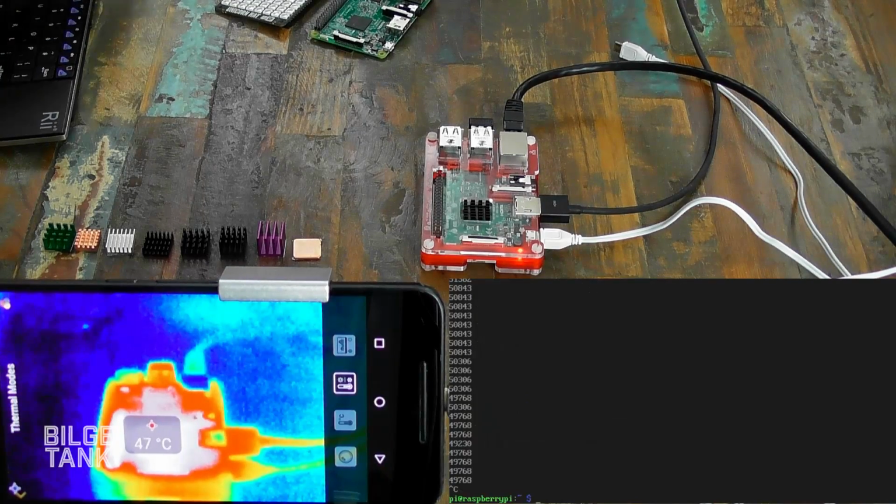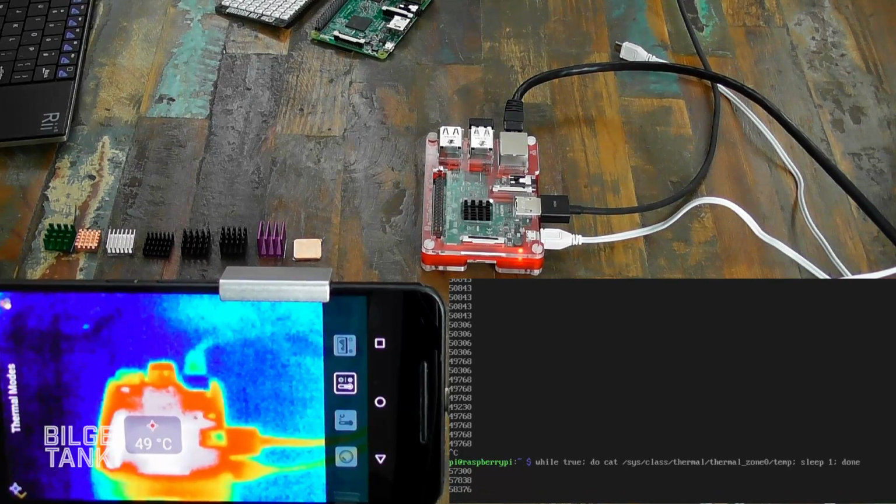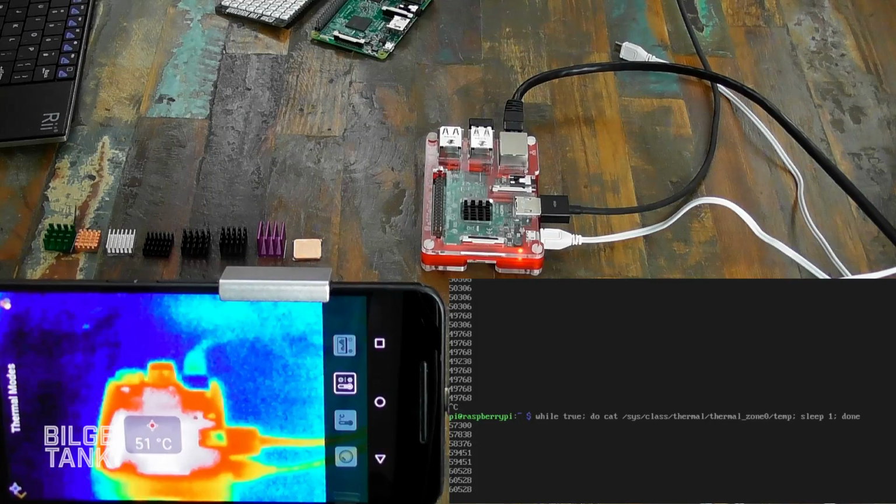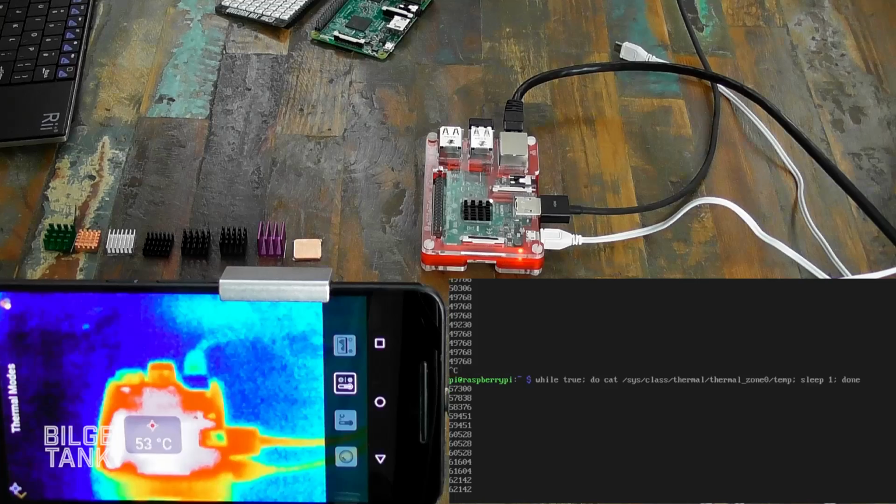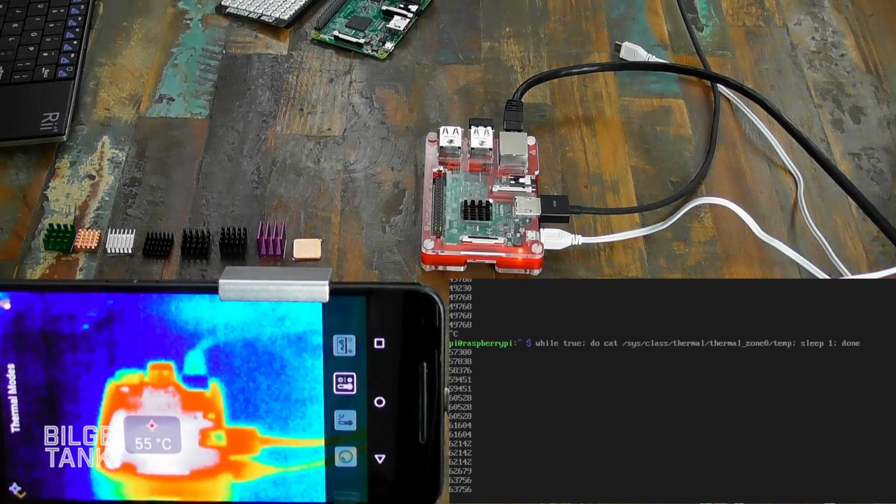So we'll go back to our other console. Now we can get our temperature readings. This should start ramping up now. And we have seen it throttle. There's another one of these system files where you can read the current throttling value for the CPU, essentially the current core frequency, and you'll see that starting to drop down.